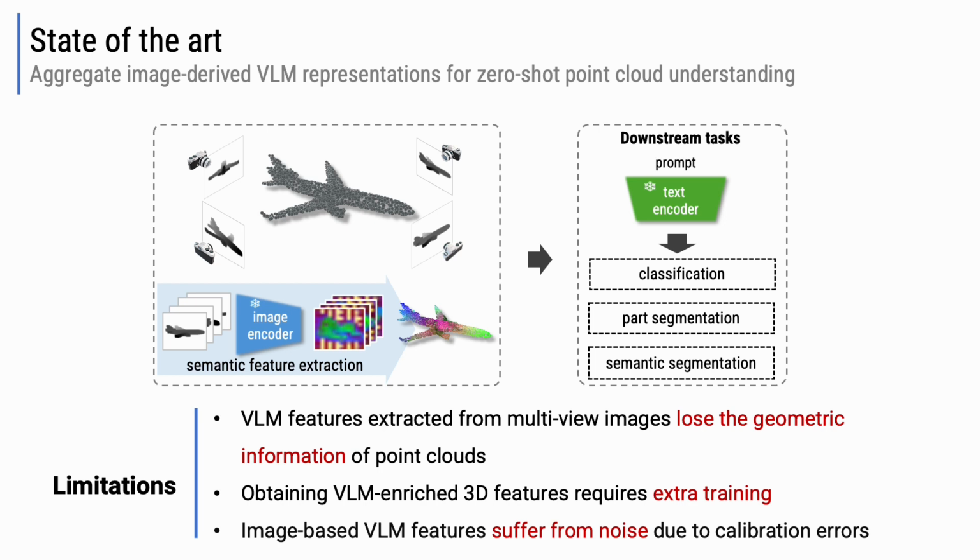Typically, they obtain point-level features by aggregating their corresponding multi-view images, or by distilling a 3D encoder from image-based VLM representations. Well, with these methods, we observe a few limitations. First, the VLM features extracted from multi-view images, although they are rich in semantics, the spatial and geometric information anchored to the point clouds are usually lost.